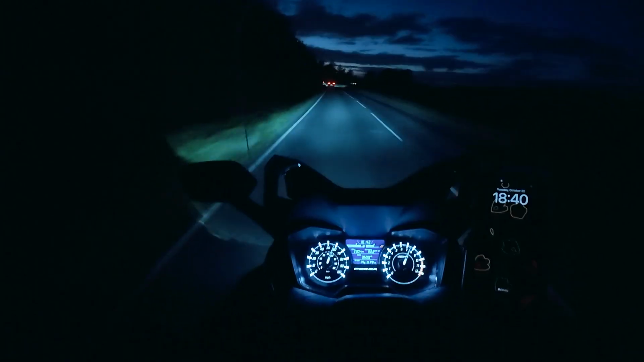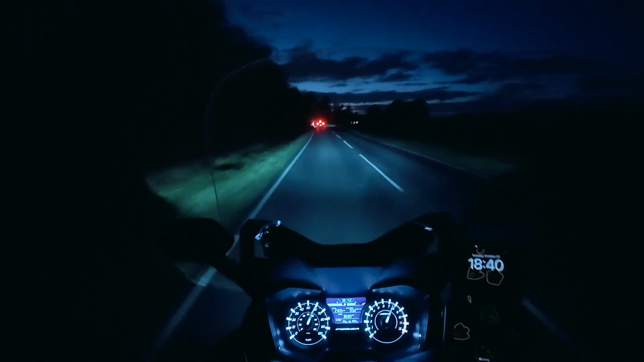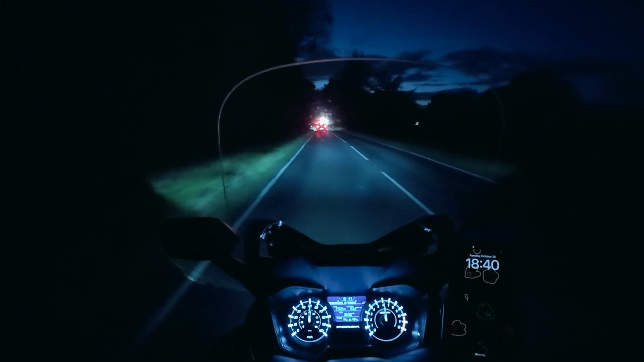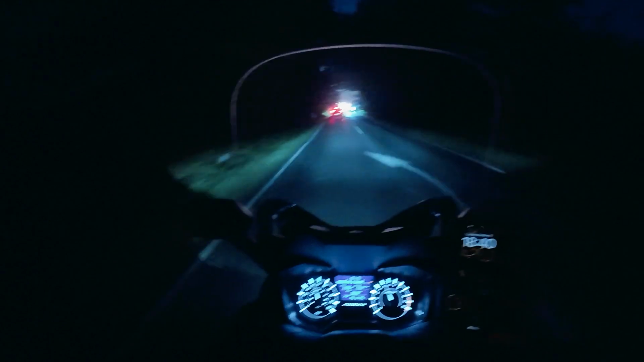So what are we doing? We're almost doing 60 miles an hour. Doesn't feel like 60 because I can't really see. Do some mirror checks there.